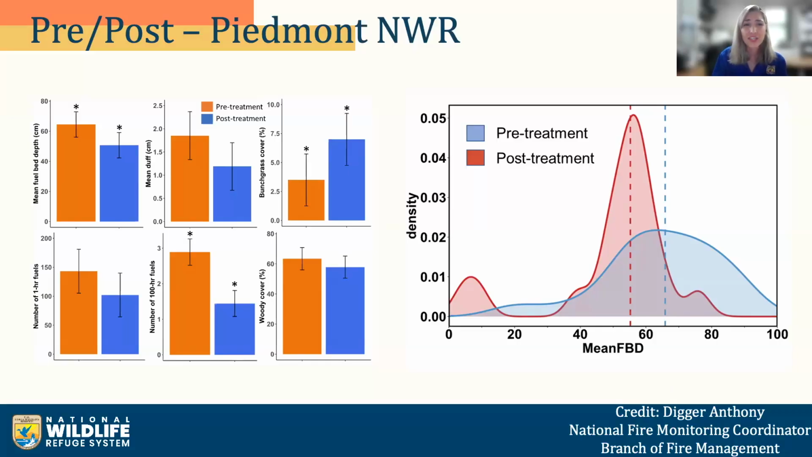But these scans just really quickly and easily quantify the change in fuels after the burn, and it can be used to assess effectiveness. So if their objective was to reduce fuel bed significantly, they did that. If it was to reduce 100-hour fuels, they did that. But if it was also to statistically significantly reduce the woody cover, perhaps they need a different method.